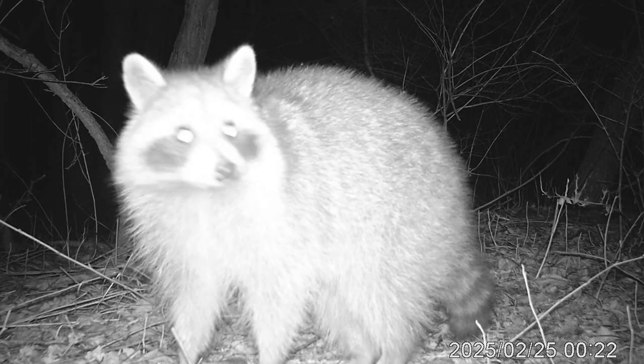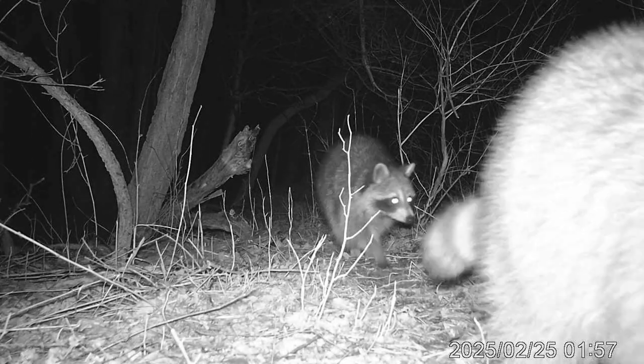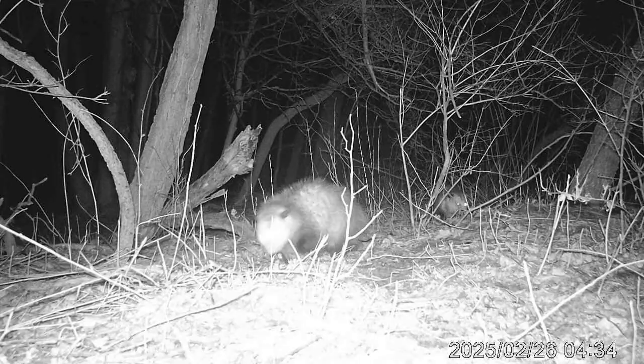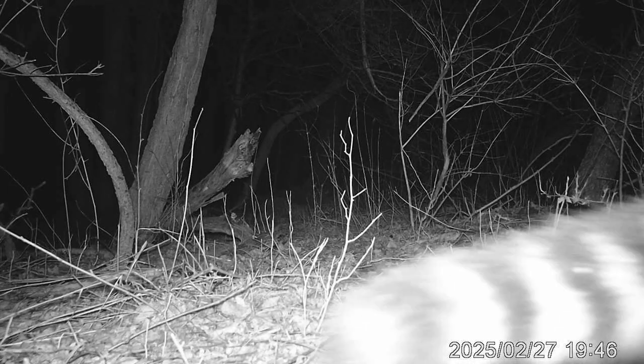Raccoons have a great memory. They can remember the solution to a task, like unlocking a latch, for years. They're basically the escape room champions of the animal world. But out here, there's no latches to unlock.